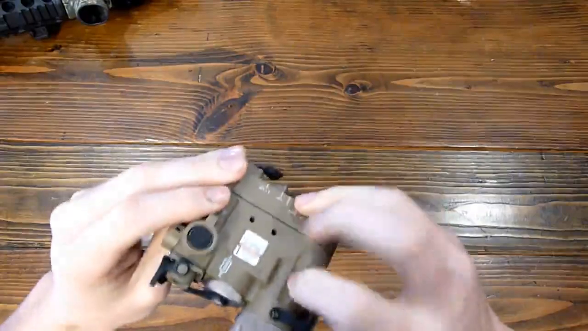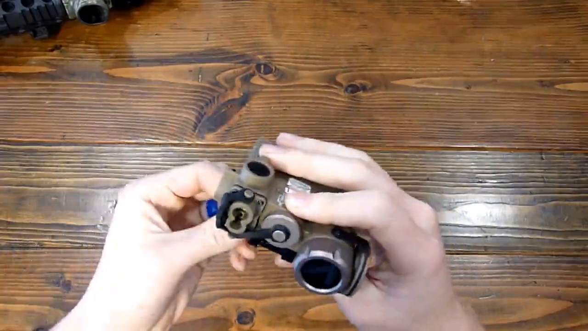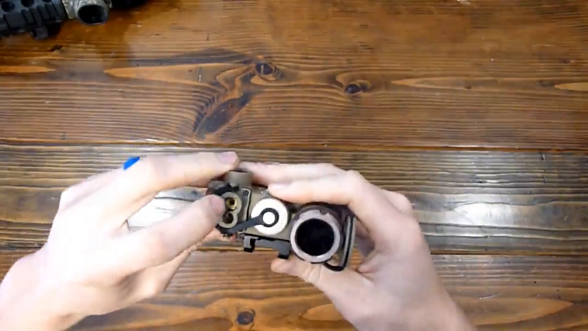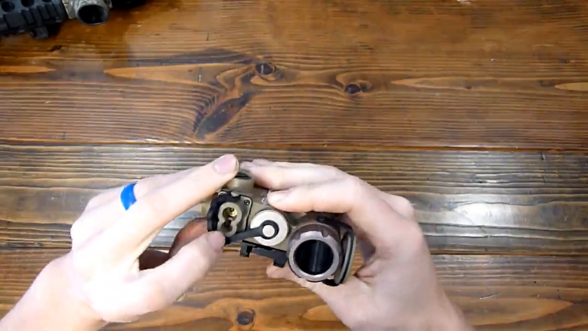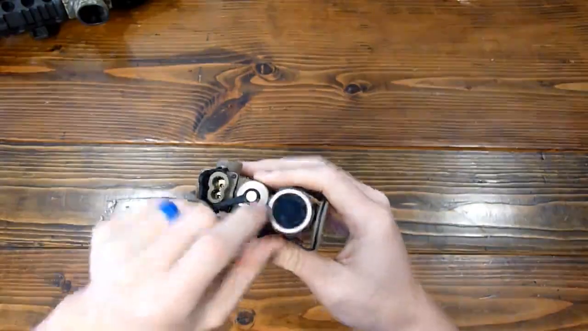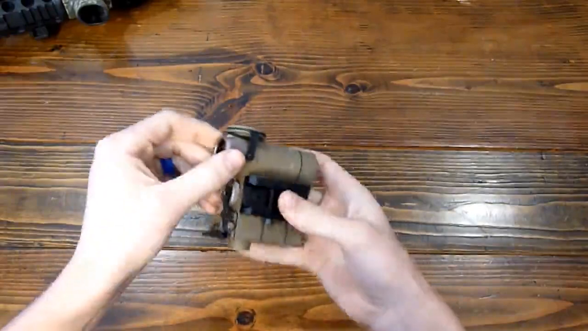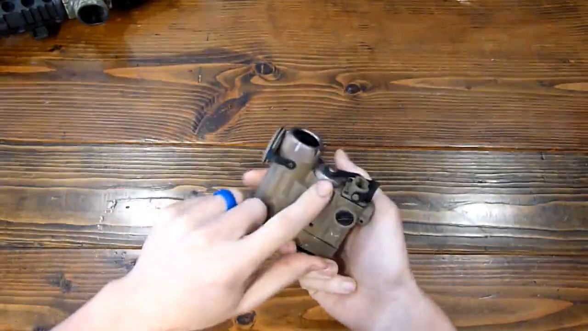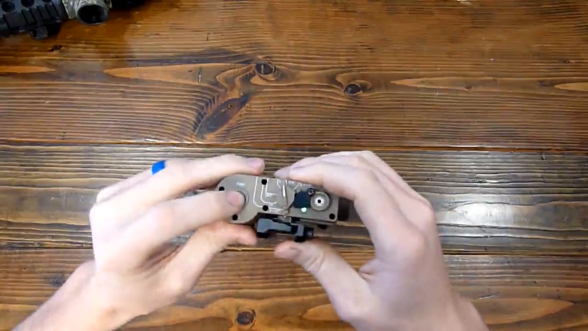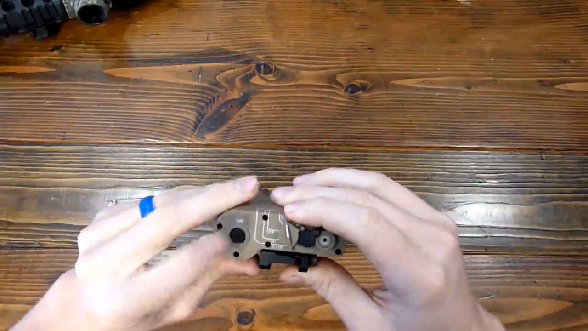The unit itself is pretty dense plastic. This thing feels pretty hefty. It doesn't feel flimsy. Here you can see the top is the red laser aperture and the bottom is the IR. And this is the light, which is a white light, like I said, but it's just covered with an IR filter. It takes one CR123 battery that sits in here. This button can operate it also, which is not momentary. It's just click on, click off.